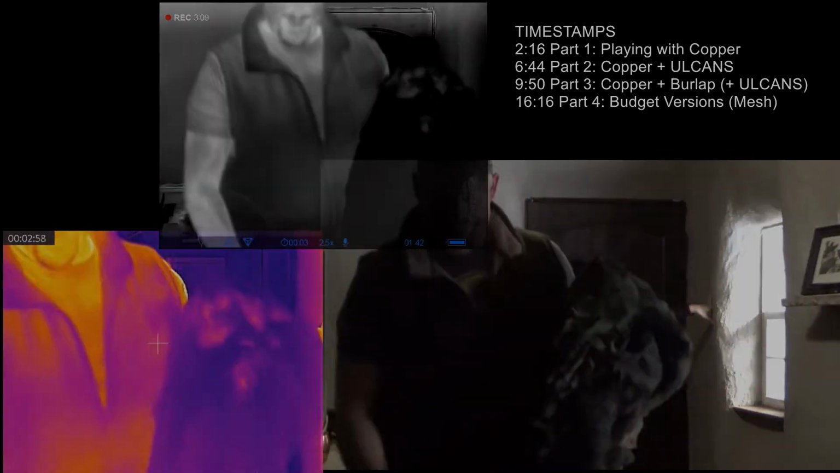Alright, thank you. In this third section, we're going to start with 2 layers of copper with burlap, comparing a bare skin under burlap. So I'll have one with it and one without. And then we're going to have 2 layers of copper, 2 layers of burlap, which was actually pretty effective. And burlap base with the ULCANS over the top, which also worked very well. Burlap, surprisingly, used on its own, seems to work fairly effectively. It heats up diffusely. You'll see.